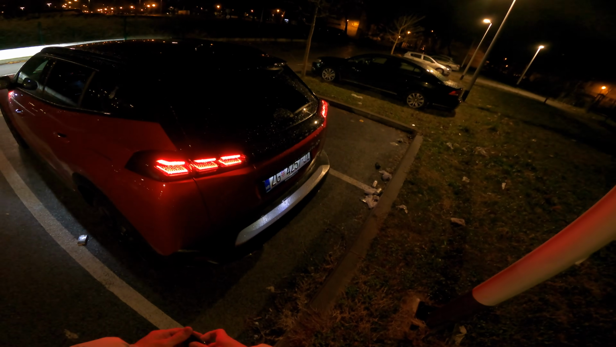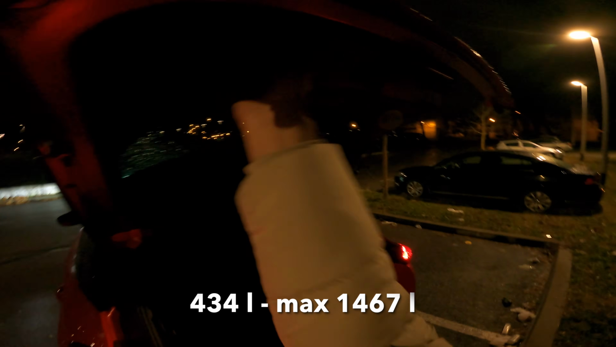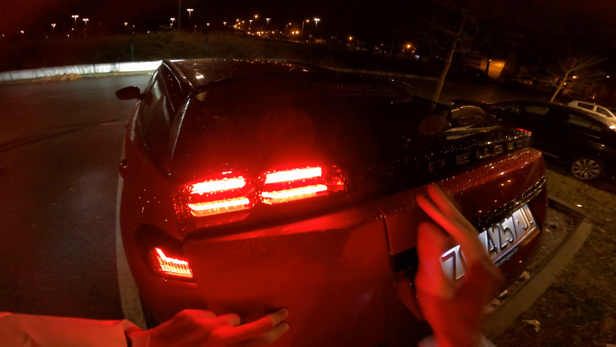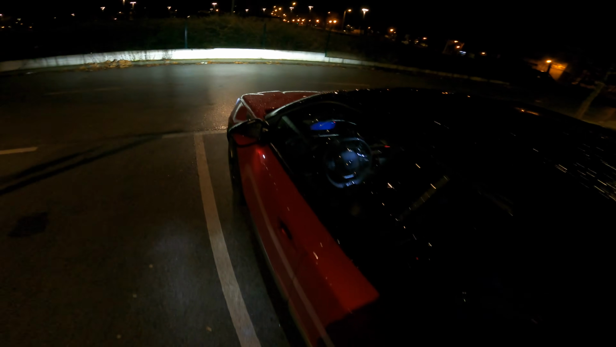And this is the new signature. Now let me just open it up. This is the cargo space, quite spacious. There's some extra room underneath. 434 liters, 1,467 if I'm not mistaken. I'm gonna keep the key in my pocket and I'm gonna head up a night drive.